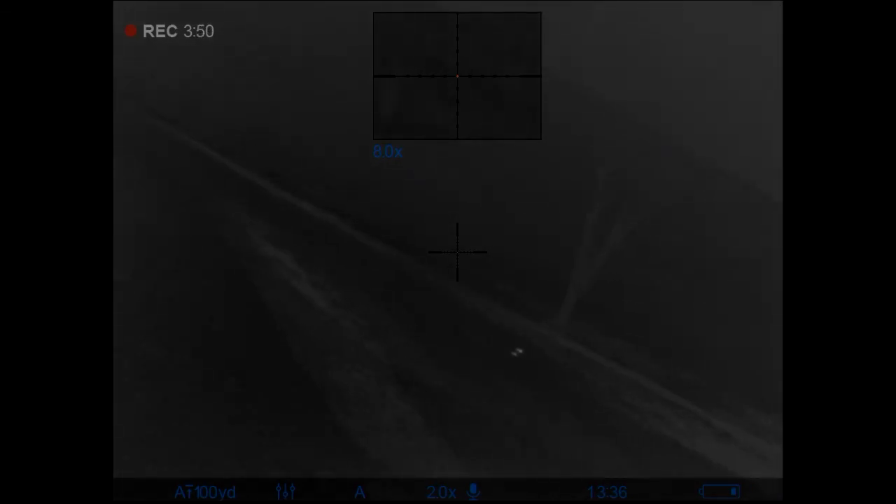I also forgot to mention when the video started, this was after 2 days of rain, and it was 100% humidity, so the image quality isn't amazing.